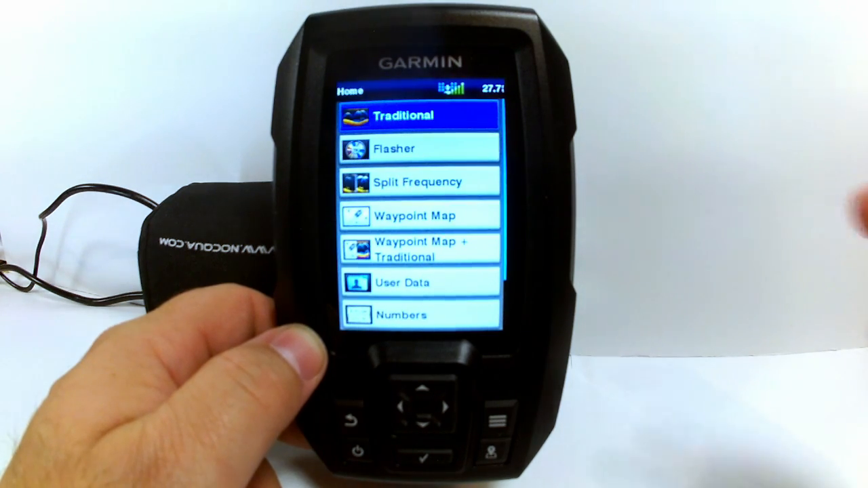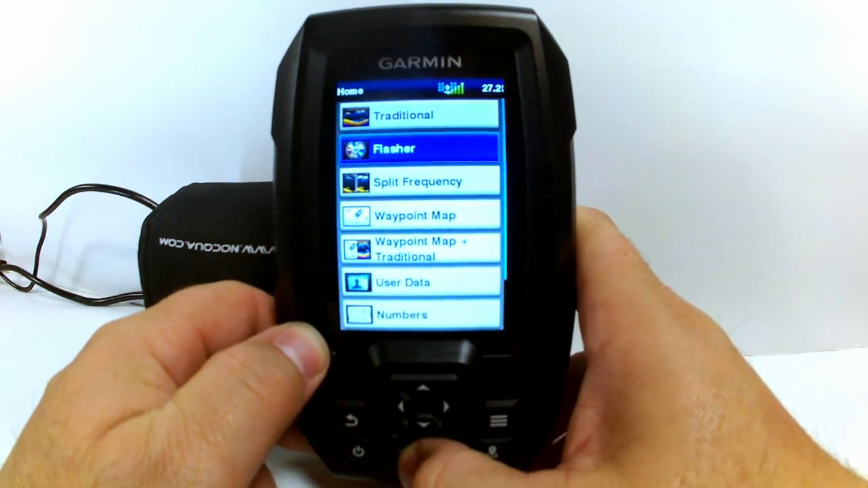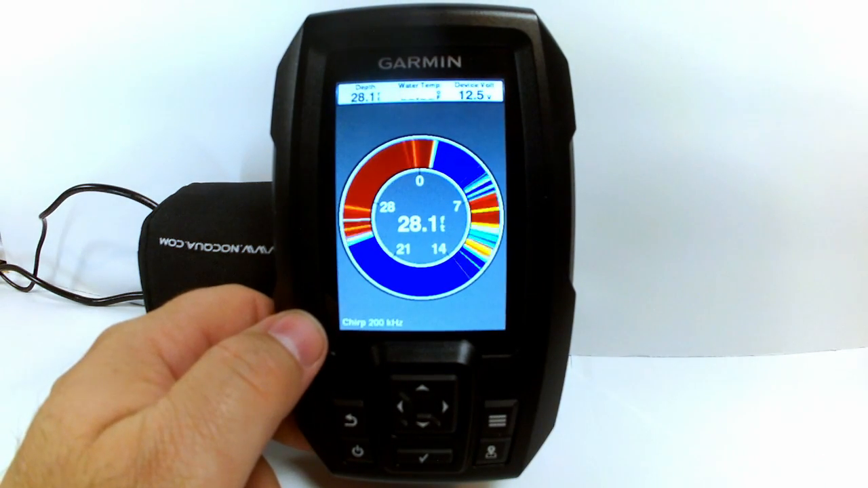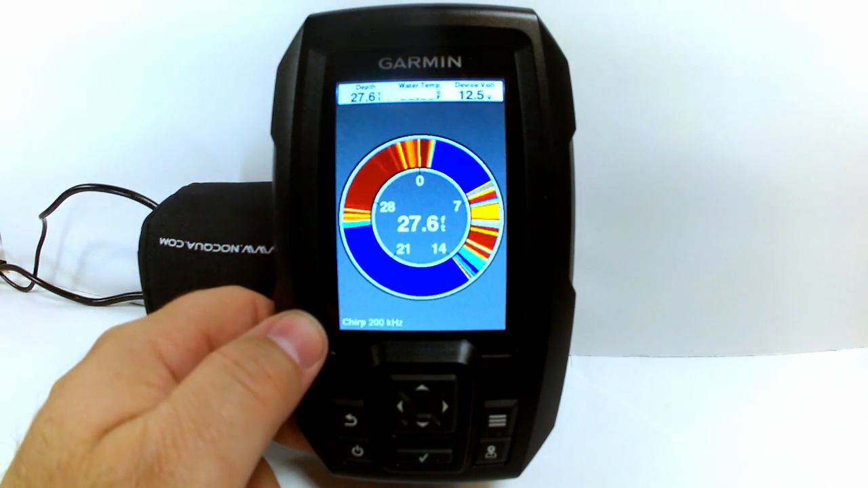The next thing we're going to discuss is right here. It's going to be the flasher, and some people like this, especially for ice fishing and a few other types of things. I personally do not use the flasher, but some people may like to use that option.